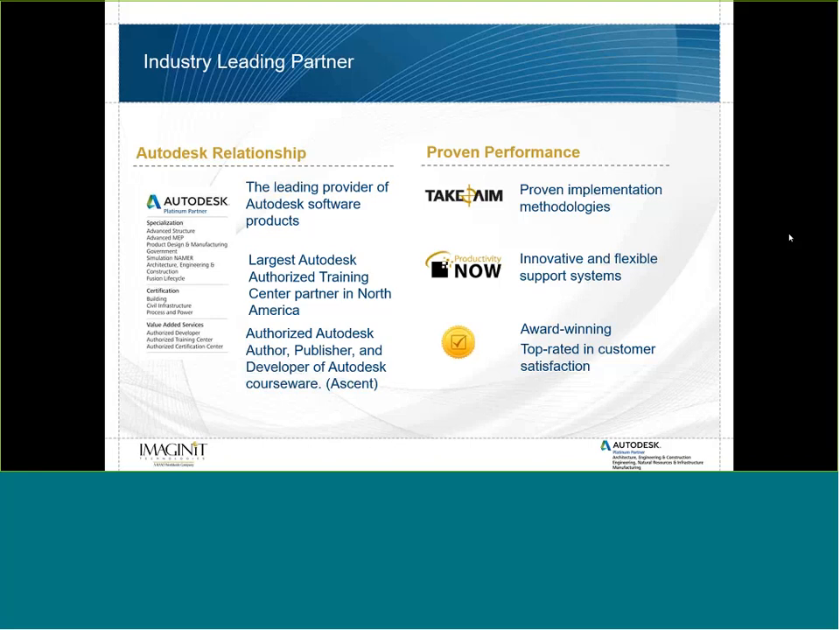And our implementation process, the Take Aim implementation methodology, is what we use for implementing various strategies or software that we found a need for during the discovery or health checks. And Productivity Now is the platform we use for tech support and online training. And I'm sure there have been WebExes on Productivity Now.